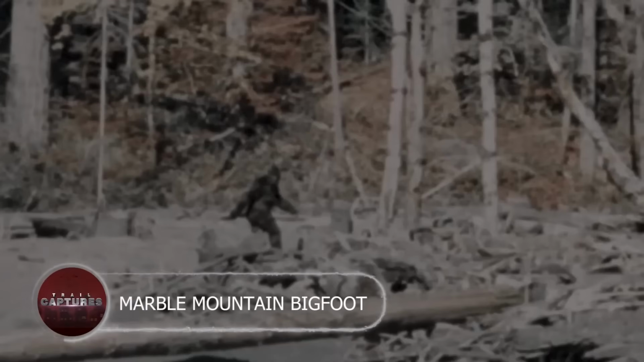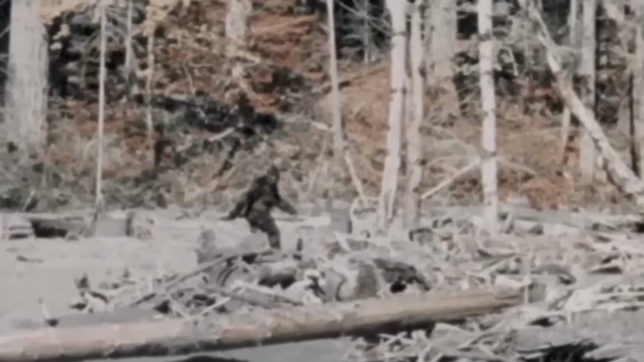Marble Mountain Bigfoot. All right, gather around, folks. We've got some serious Bigfoot business on our hands. This ain't your grainy, blurry video. This footage is legit. It's like the breakthrough we've been waiting for. A family stumbled upon a massive creature's lair in the woods. And let me tell you, it wasn't your typical camping spot.